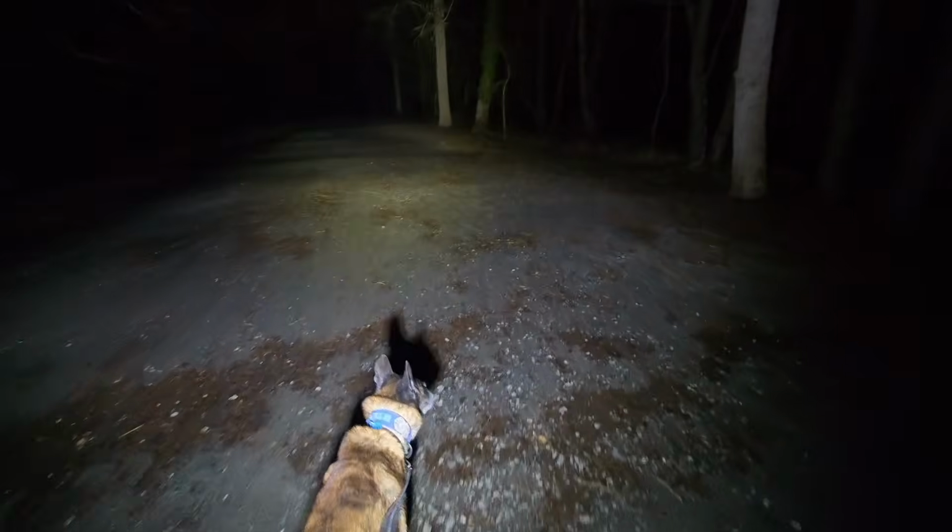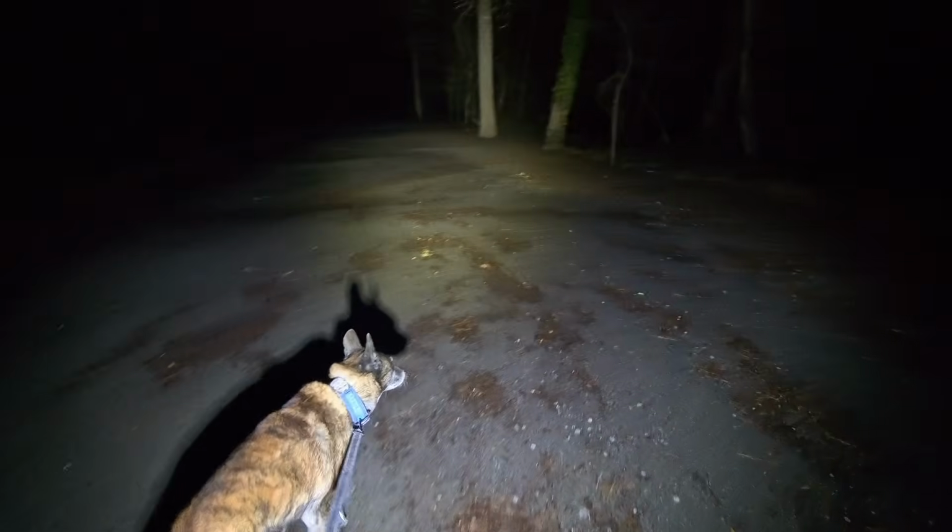For those of you that are hunting, you have to be able to distinguish animals at a distance. Or if you're like me and you spend a lot of time camping. So it is overcast, and this is a dark trail.